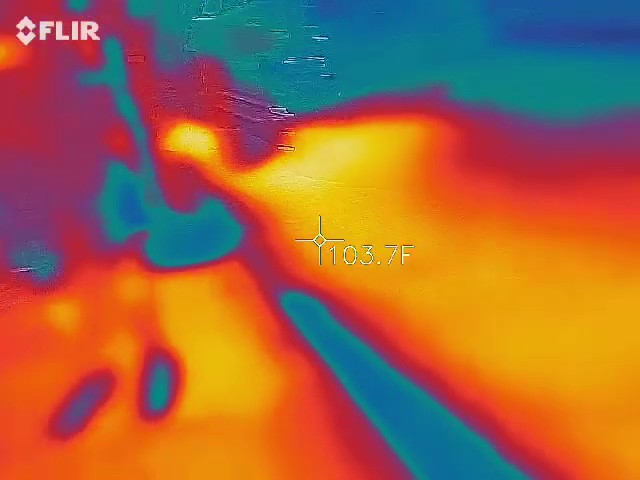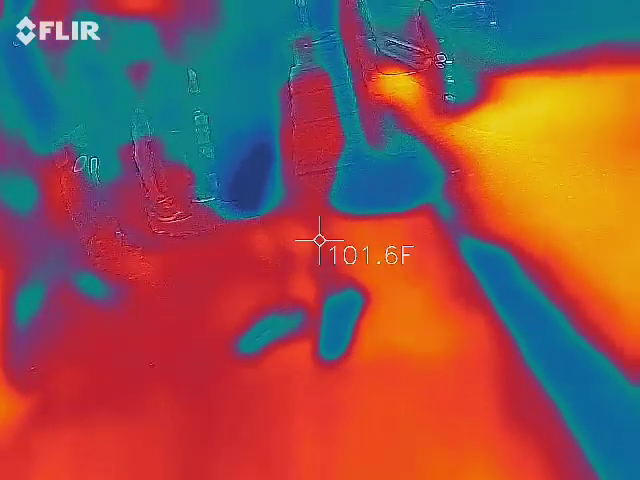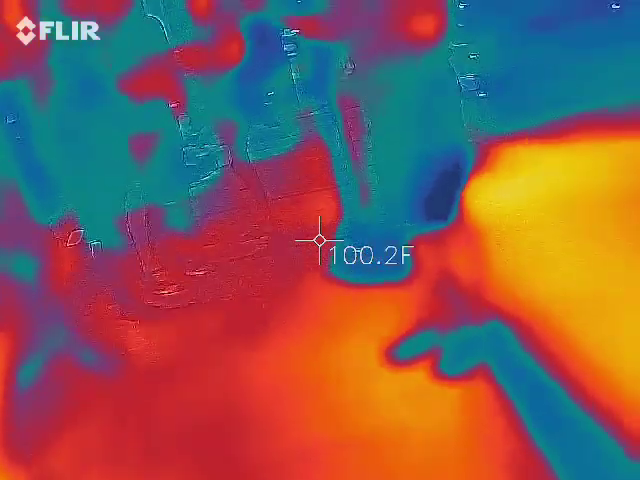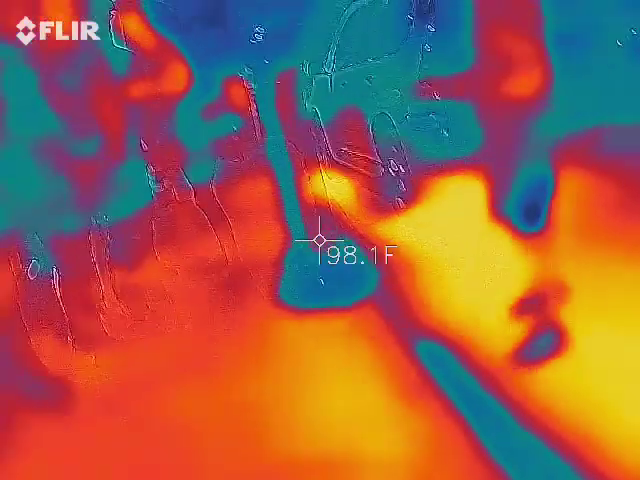We do not want false positives. That's why the flash is off. We don't want a flash to reflect off of a window, a car, or anything and give us that false positive. Alright, so who does not have a gadget?